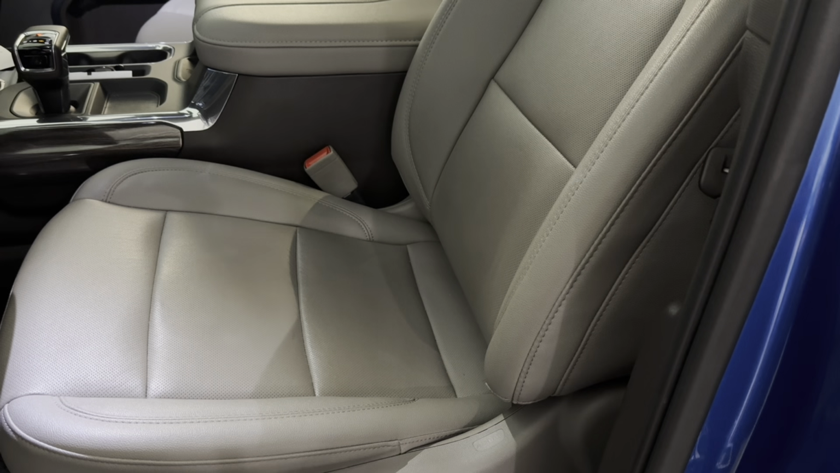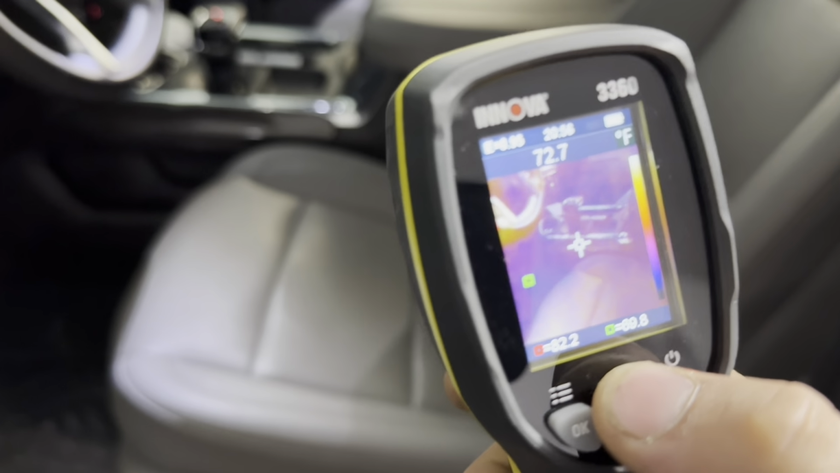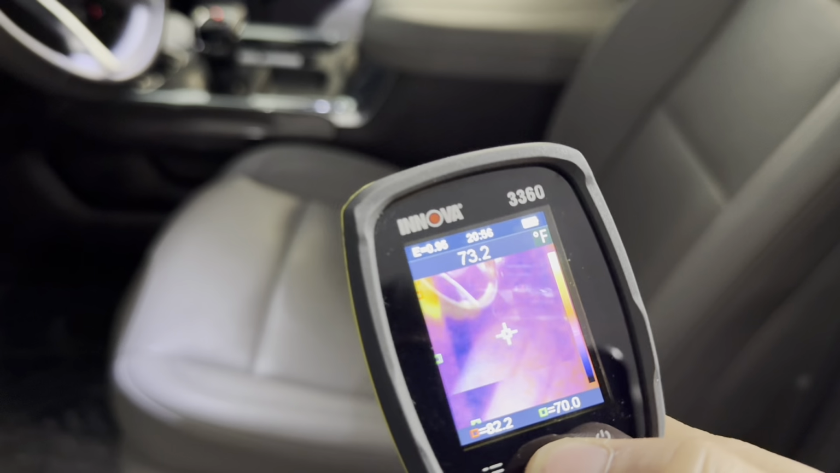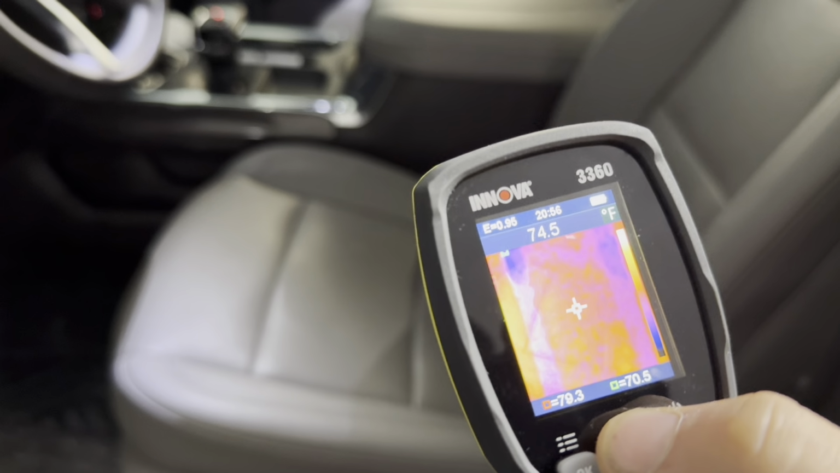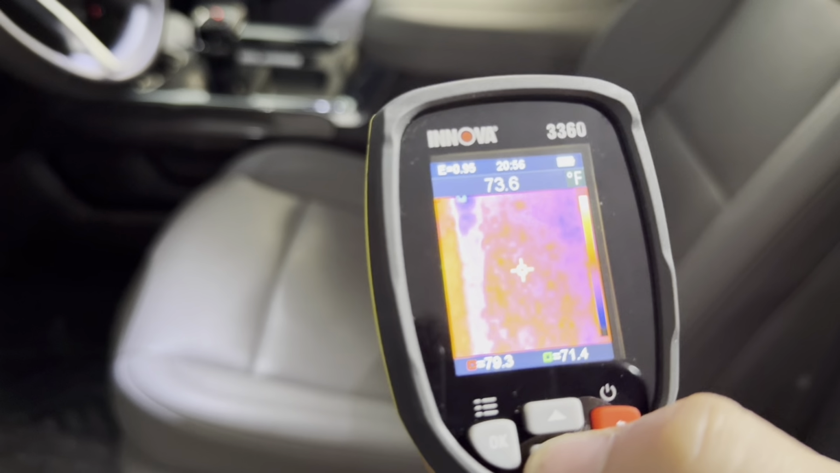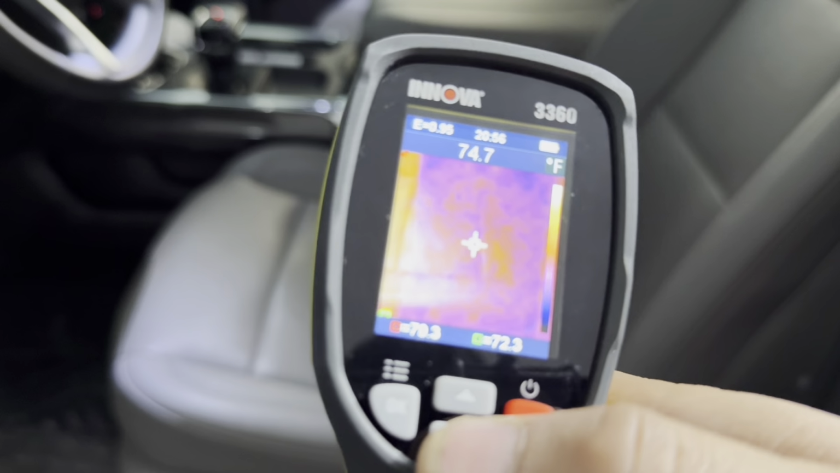Okay, so I got the heated steering wheel and heated seat on. So we're gonna change our settings here and look at the seat before and after. So that's the seat. Let me go back there more. That's probably gonna be our best picture probably.